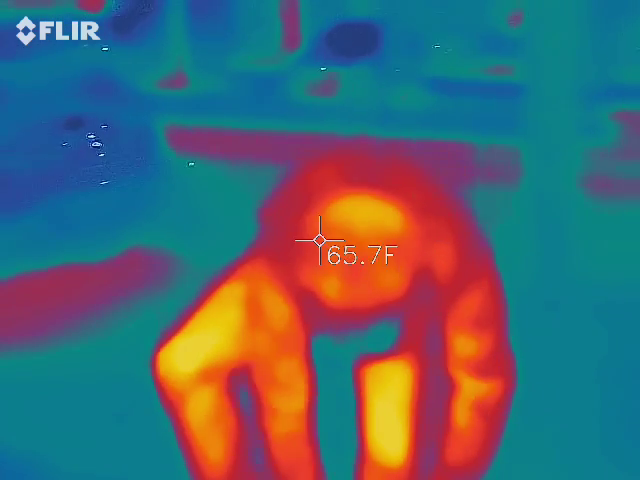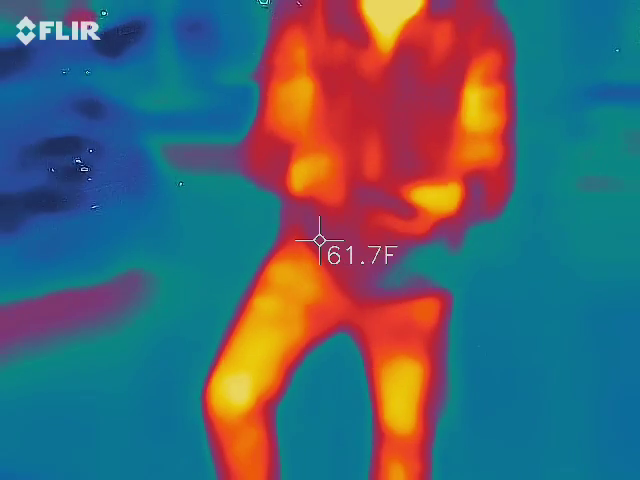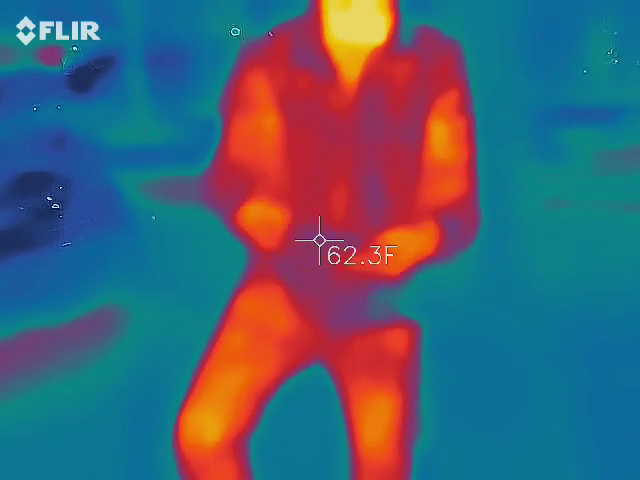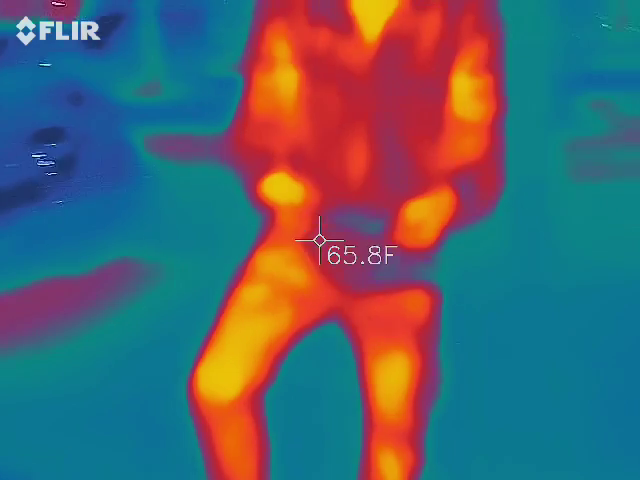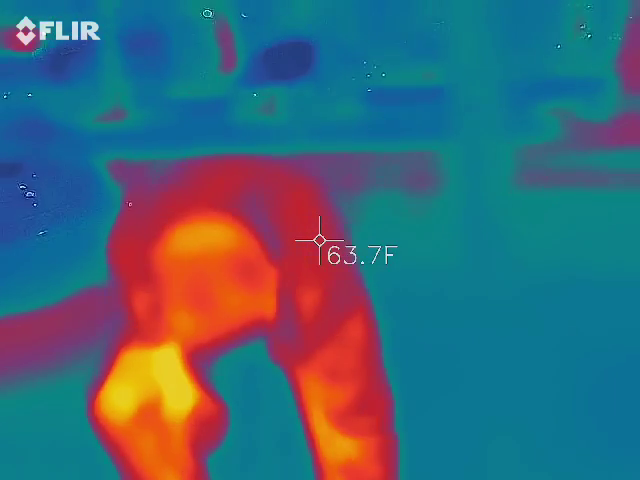I forgot half my group was kids, so I had to remember. Sorry, under 18 does not get lasers. They're pretty capable, though. Yeah, they're pretty mature.